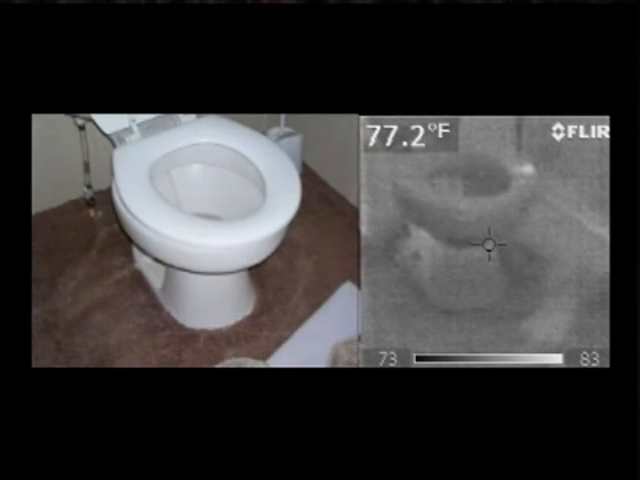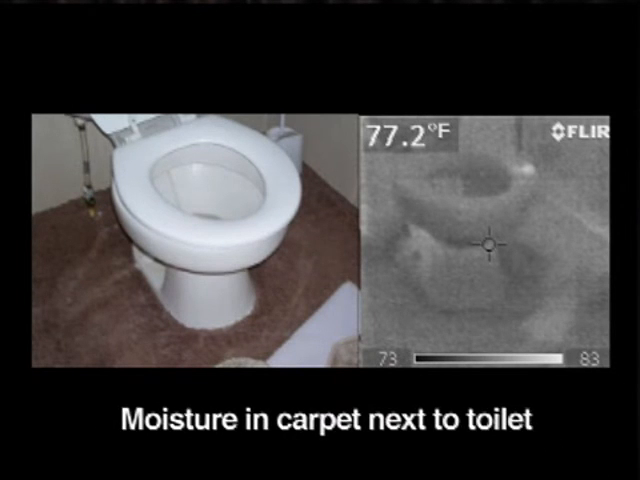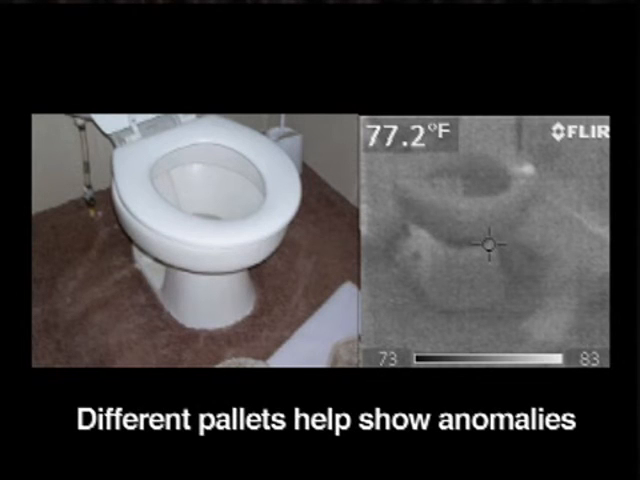Again, we see the picture of the toilet. Moisture was detected. I wanted to include this photograph because sometimes thermographers will use different palettes. This is a black and white thermal image. Sometimes you'll see the different colors like we've seen on the previous photographs, and that was called a palette that's called iron. And sometimes you'll even see other varieties that are called rainbow.